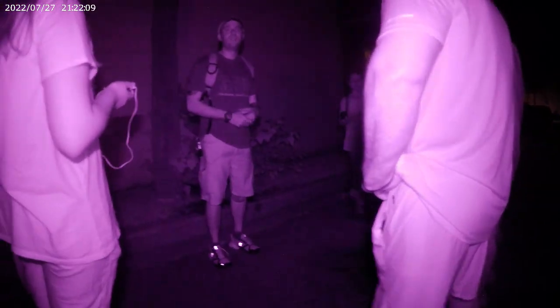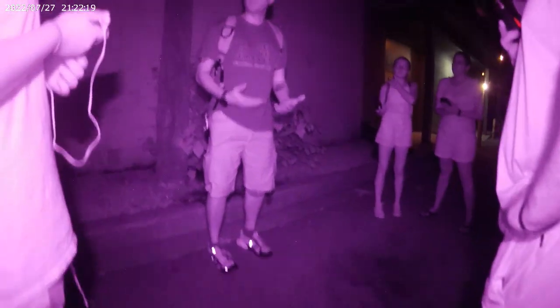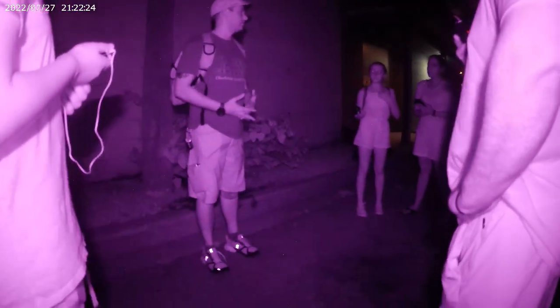But at the same time, let me give you an example of things that I will give you throughout the night. In a space like this, when I'm teaching people how to use a spirit box, I normally tell you to ask a question you already know the answer to. For example, if somebody's here, tell me what color the big red barn is. Obviously, we are looking and listening for the color red.